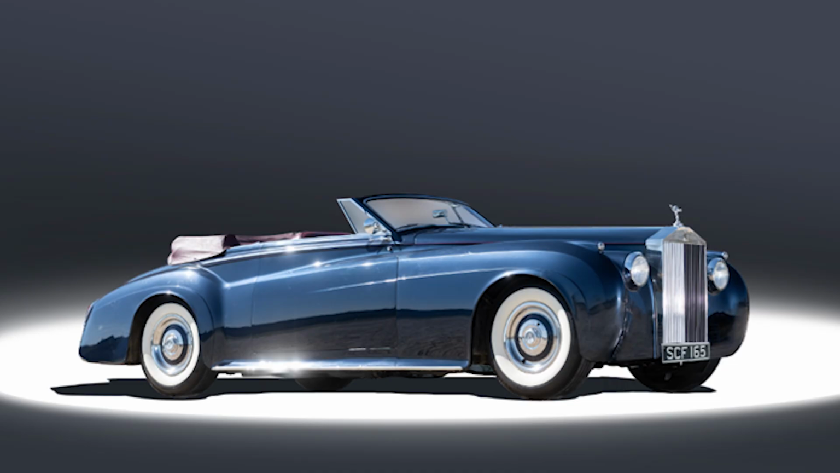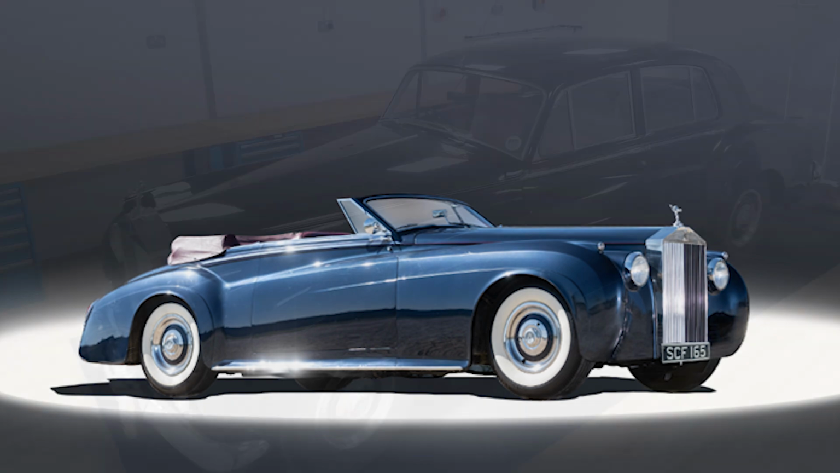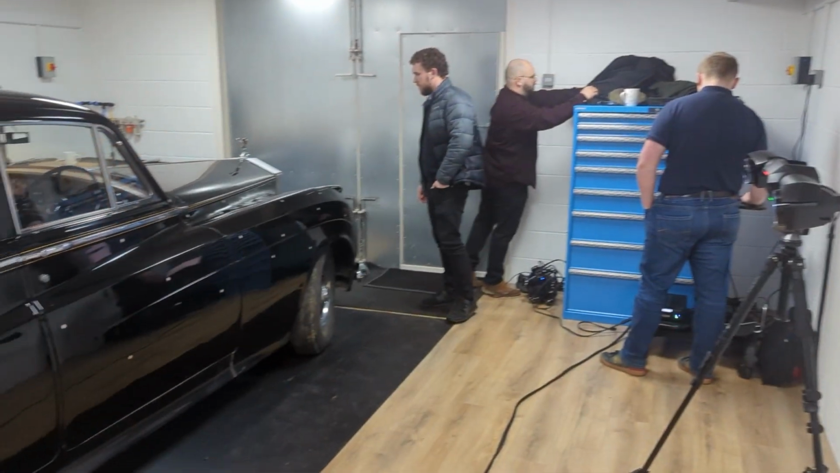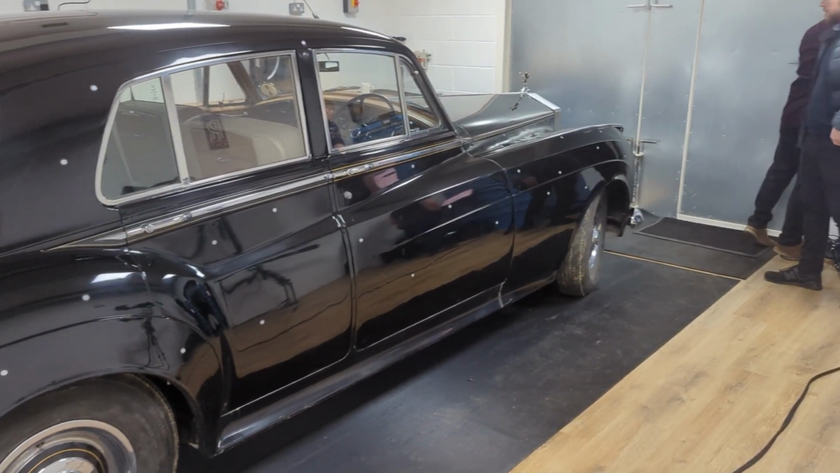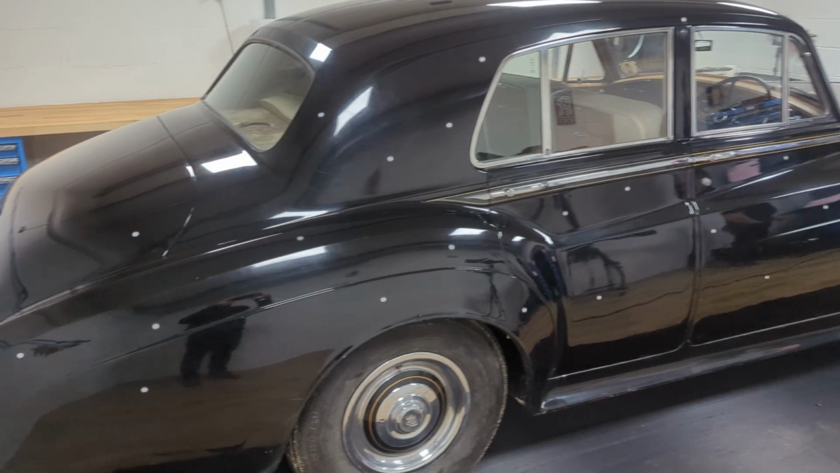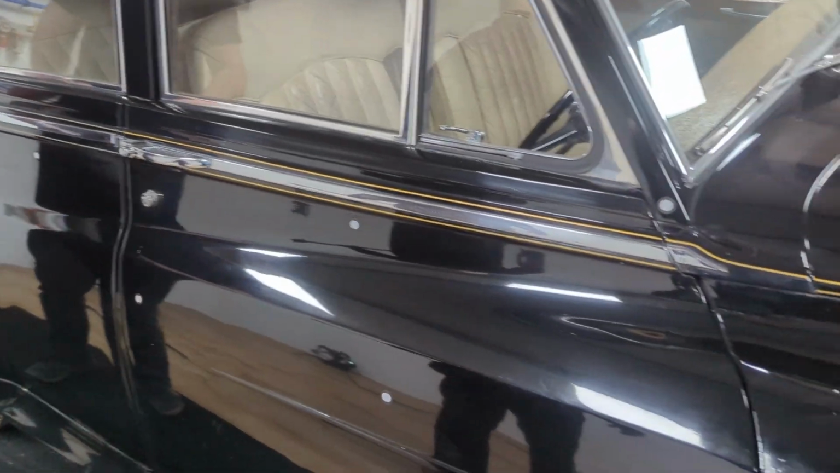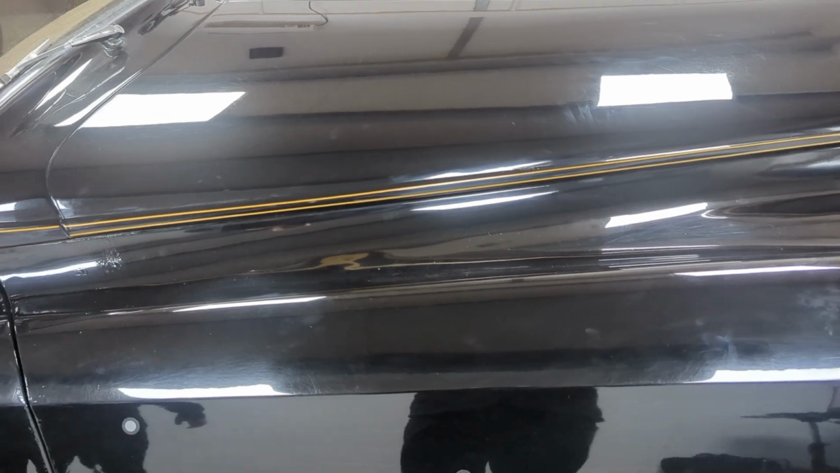Well, got to get it 3D digitally scanned. So, I've invited the guys from GTR to come and scan it for me. They have put all these little silver stickers on, and these are datum points. This is so they can move the scanner about and it knows exactly where the car is, or where it was at the last point.